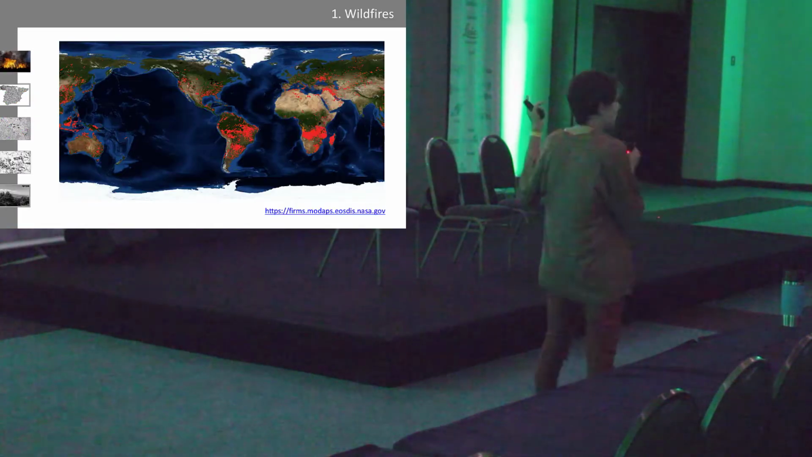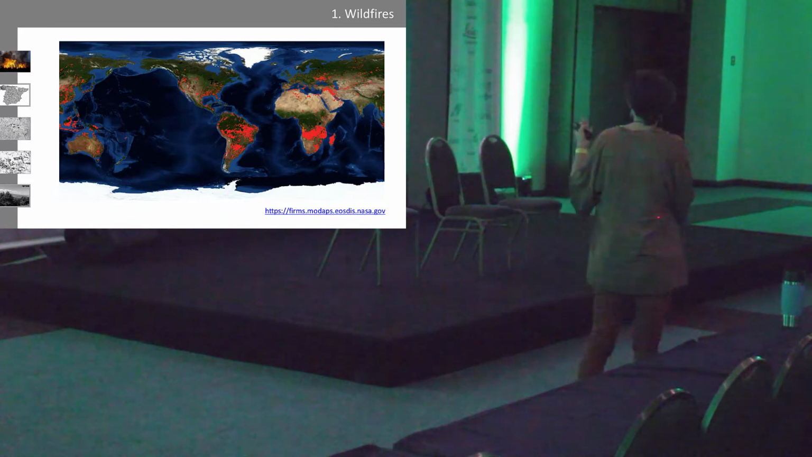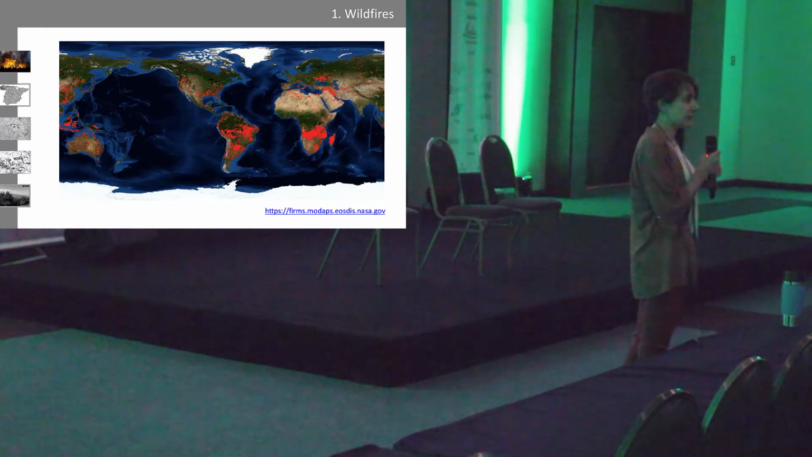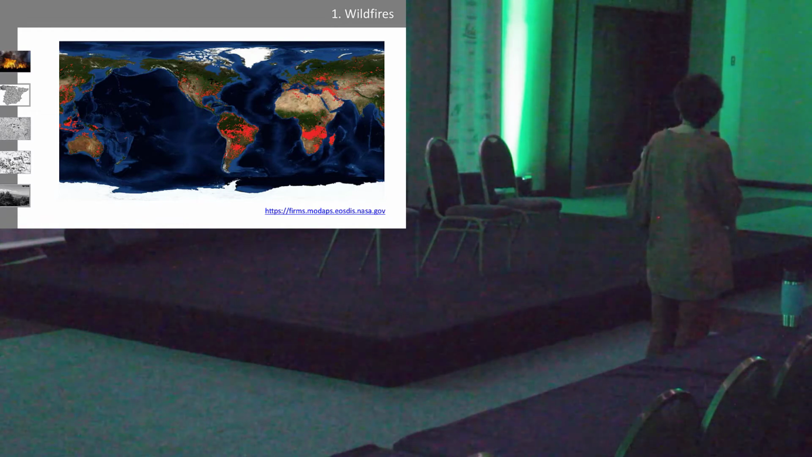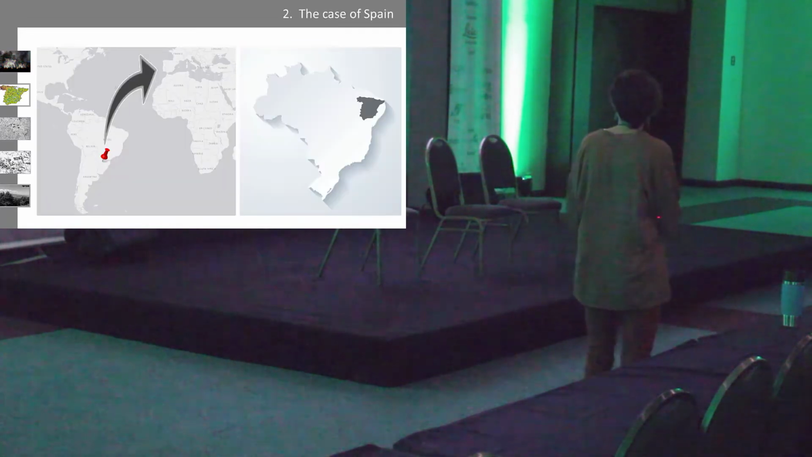You might remember this image from the keynote session. This is fire distribution on the 29th of September, the day I took the flight here to Brazil. So wildfires are a global issue. There are wildfires all over the world. They act as a disturbance, affecting forest structure and modifying the resources. So we thought that it would be interesting to study these wildfires here in Spain.